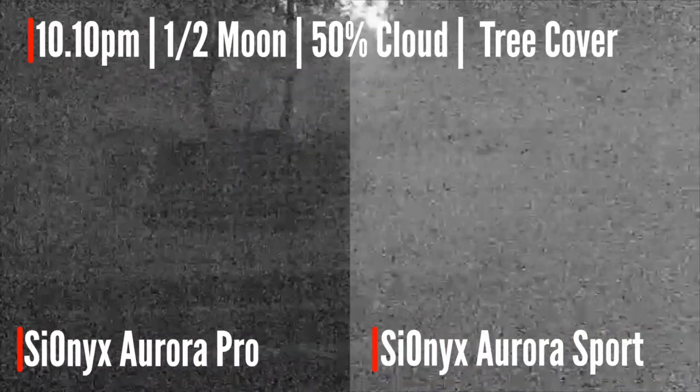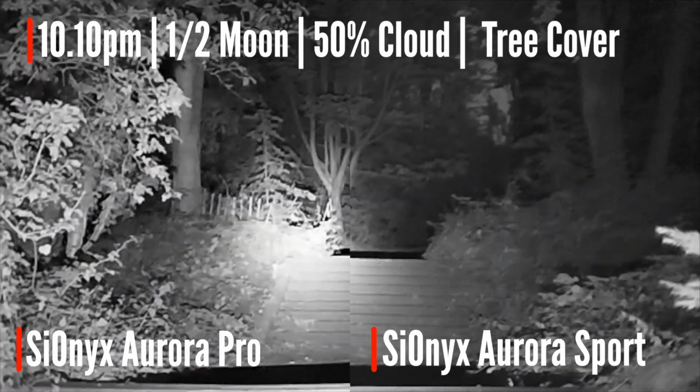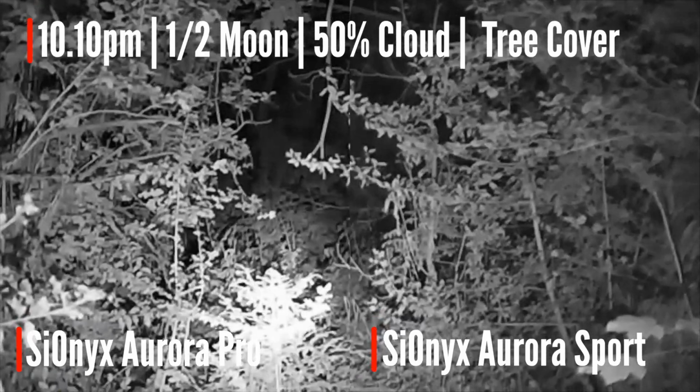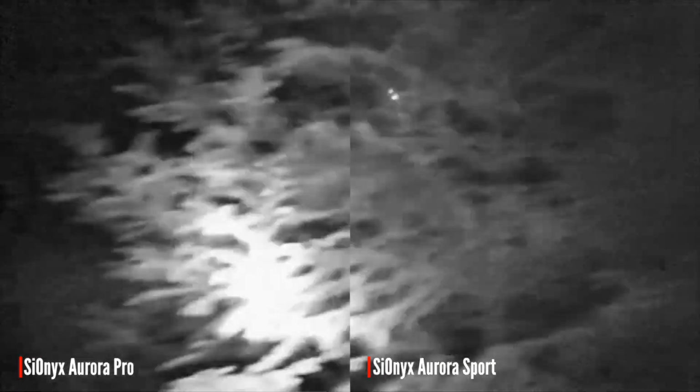Okay, so we use the Surefire. Brilliant picture with the Surefire. Really very nice. Looking into the tree line. With the D-ball. Much nicer picture with the Pro. Just do just a D-ball on.